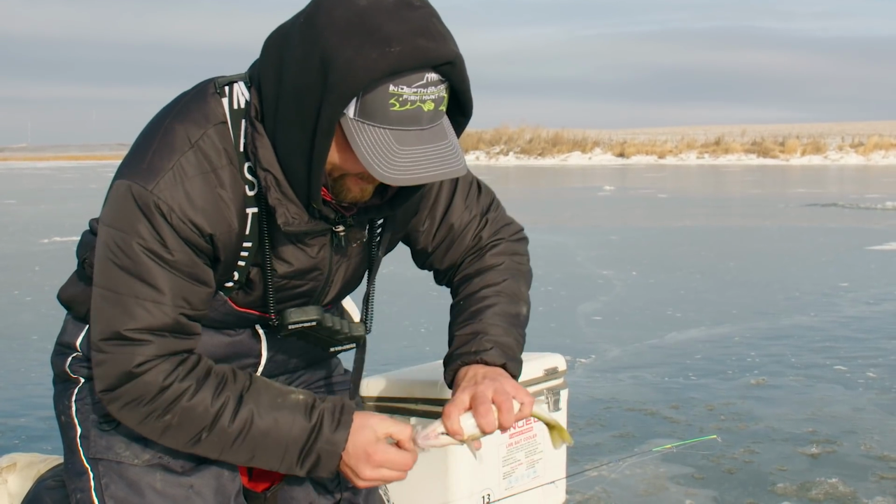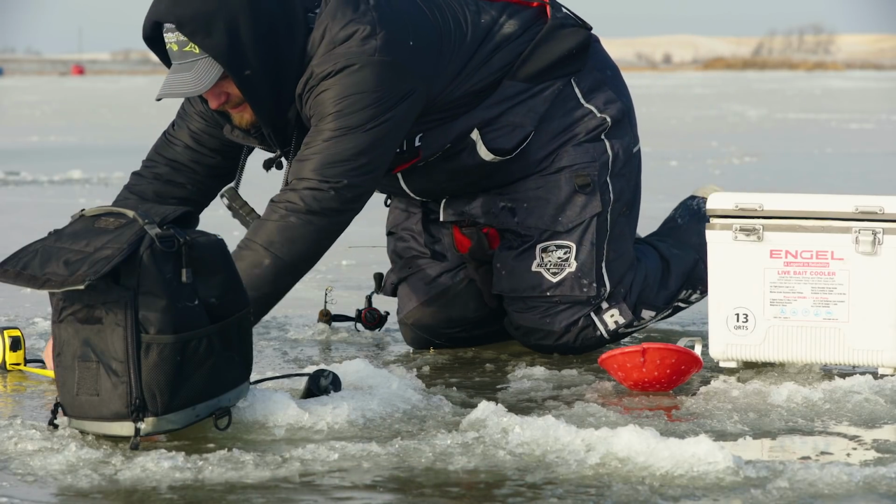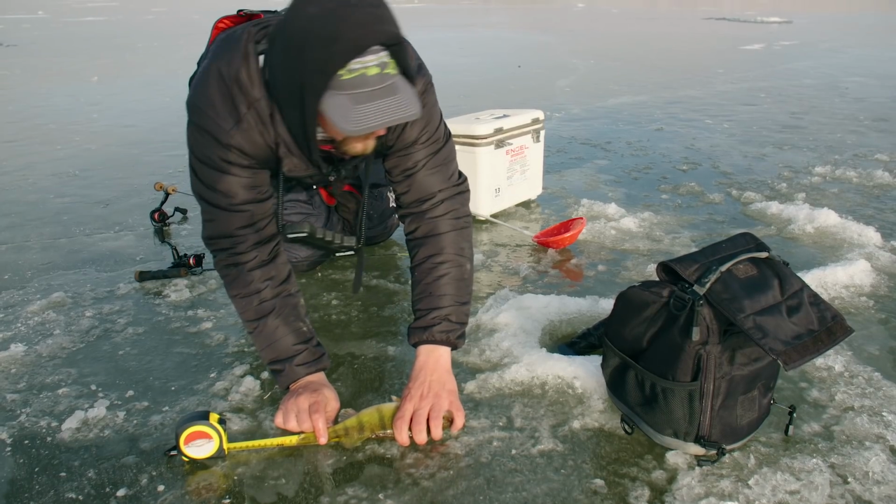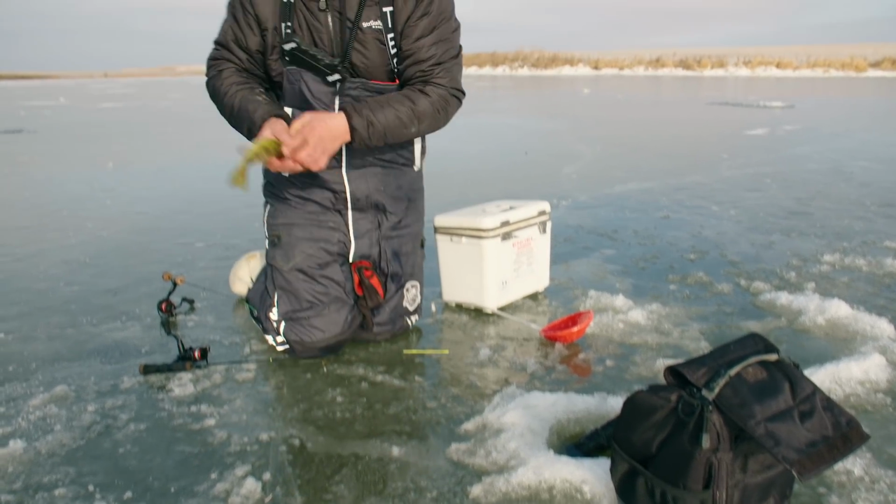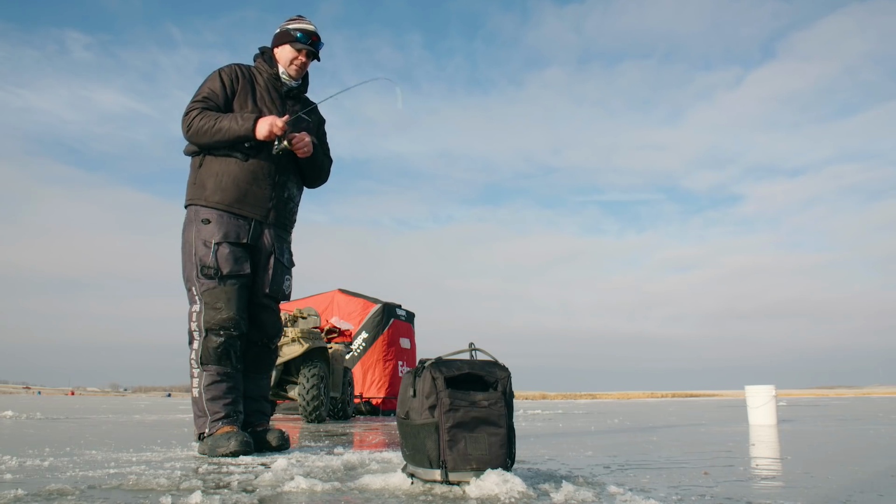All right. Put that one on the measuring stick, make sure it makes the cut. Let's see what we got. Yep. Just about 11 again. In the bucket. There's one. Oof. Oh, that looks nice. Nicer fish. Excellent.